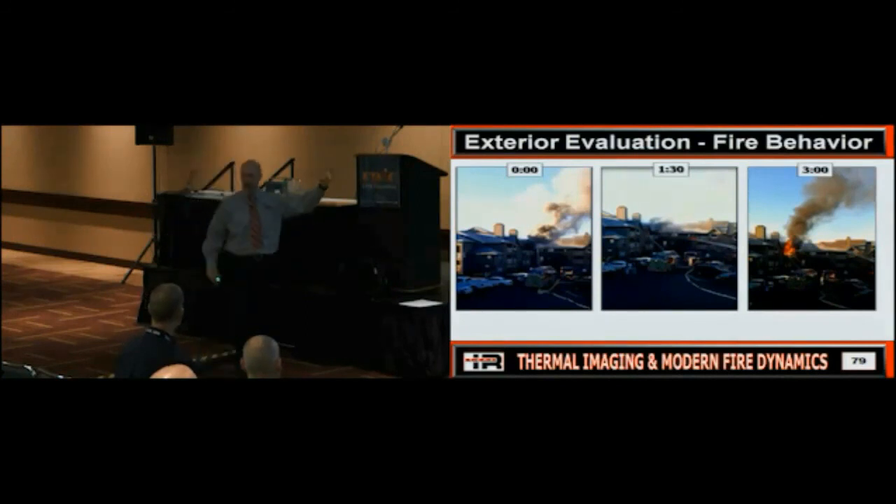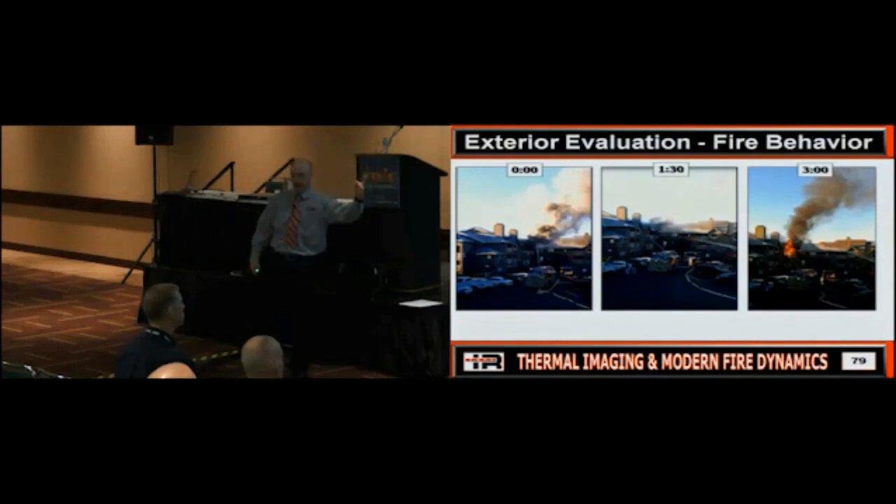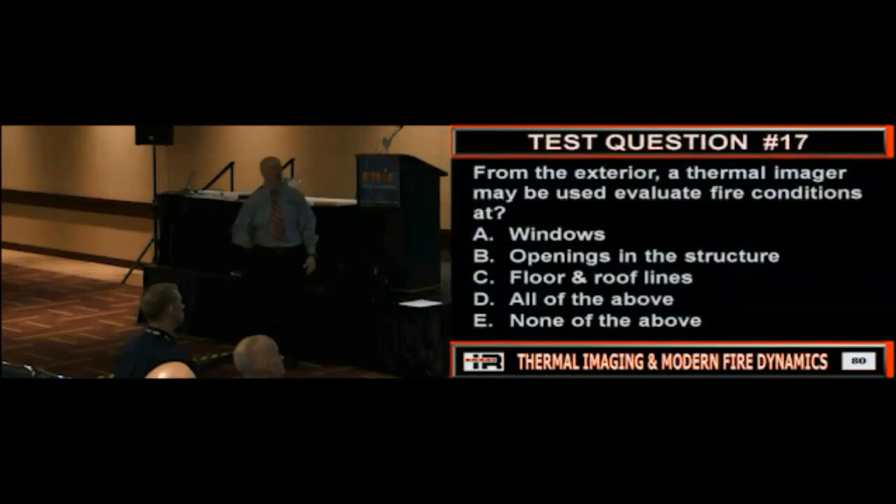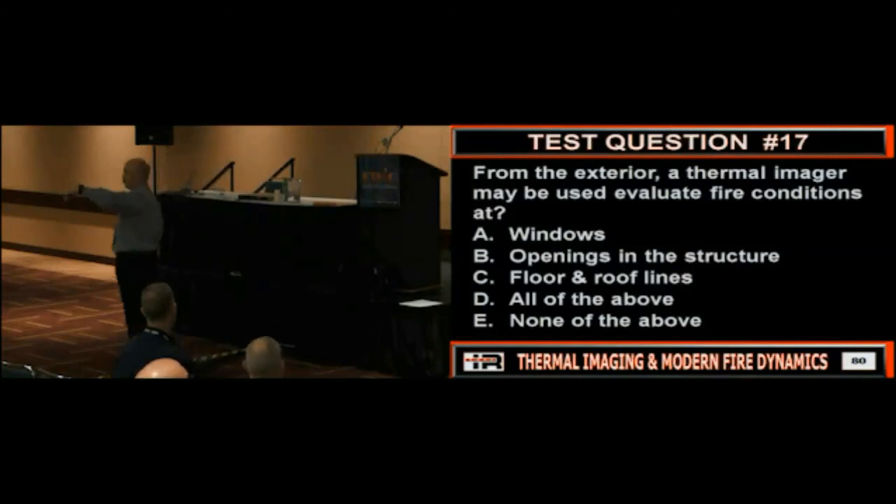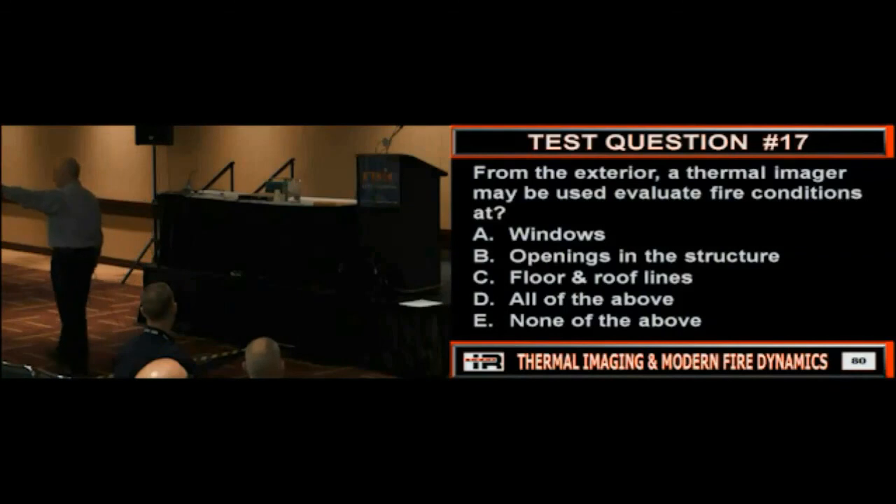But does everybody understand what's going on here? Do we have to recognize this and work with this? Absolutely, because it is real world. So if we don't understand what's going on, consequences, okay? Now, somebody says, well, what the hell does this have to do with thermal imaging? Well, now you show up and you don't have the smoke. But what am I looking for?